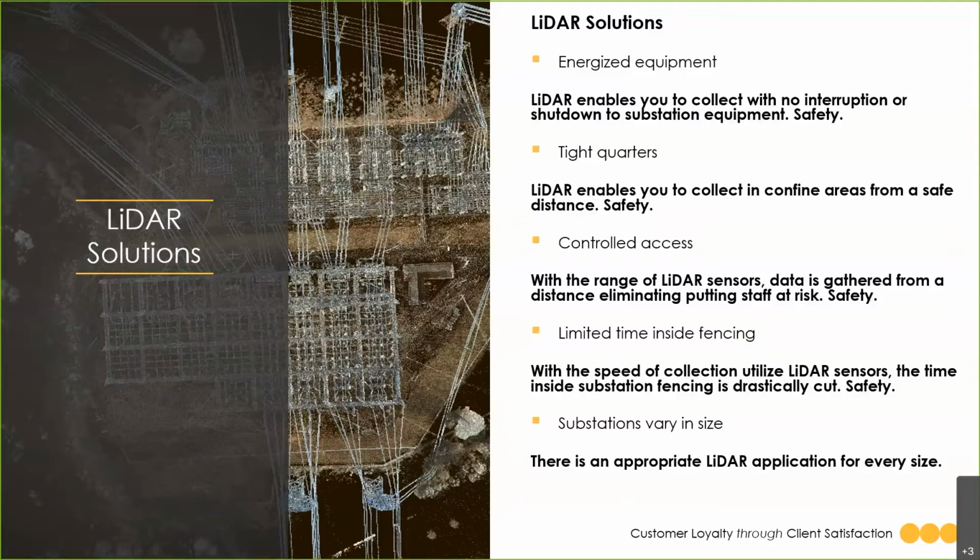Additionally, LIDAR allows you to collect data that you might not otherwise have access to. Essentially, if you can see it, you can survey it. Again, everyone is safe. Number 3, with LIDAR, you have the range to collect from a distance.